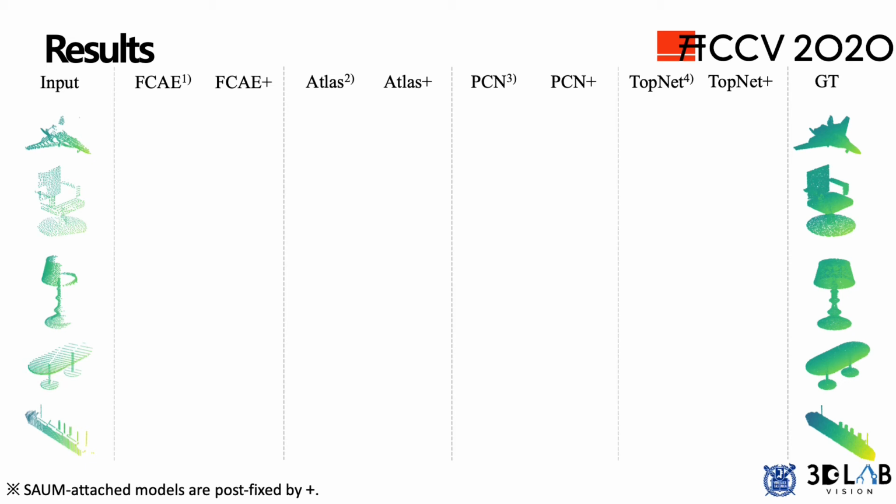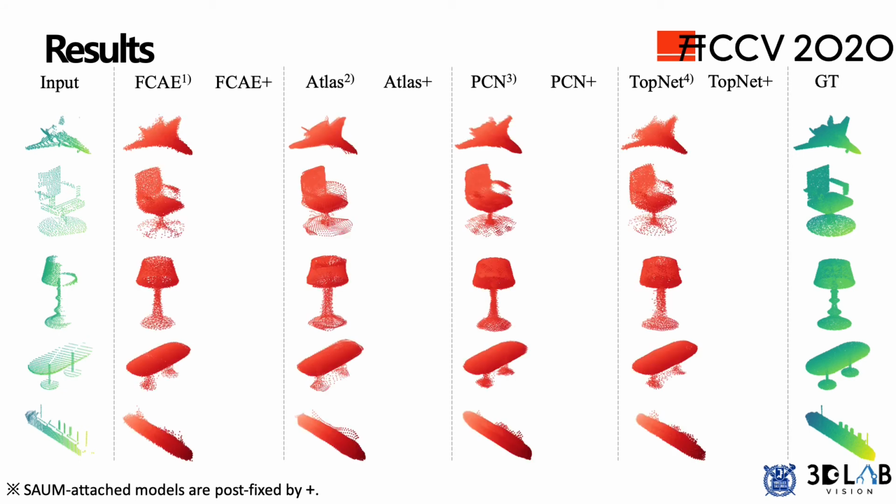Incomplete shapes are in the leftmost column, and the corresponding ground truths are in the rightmost column. The red point clouds are the results inferred from encoder-decoder networks. All networks share the same encoder, and the only difference between them is the decoder architecture, whose name is written in the top row. Generated points usually suffer from noisy and blurry shapes, and lose detailed geometry in the input point cloud.